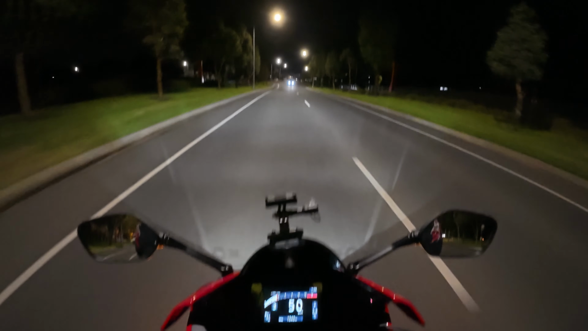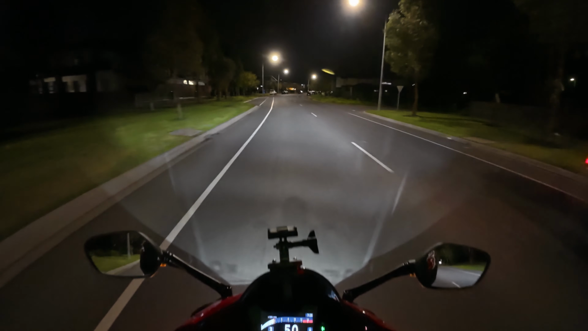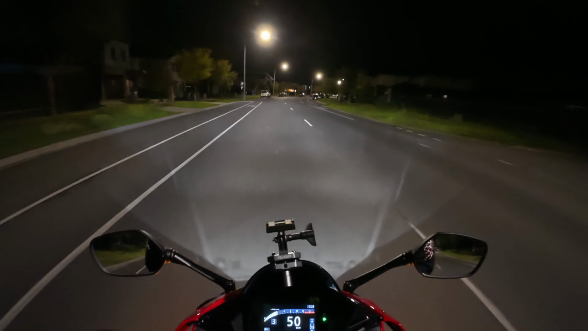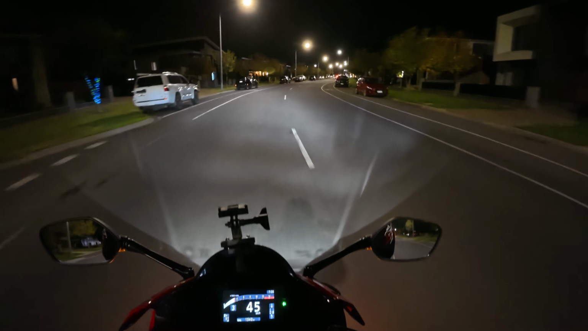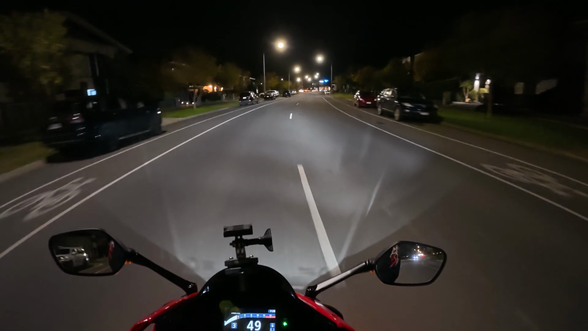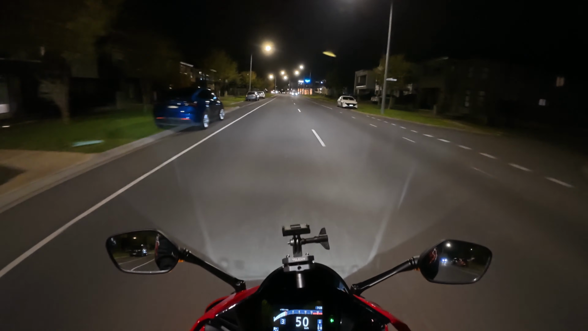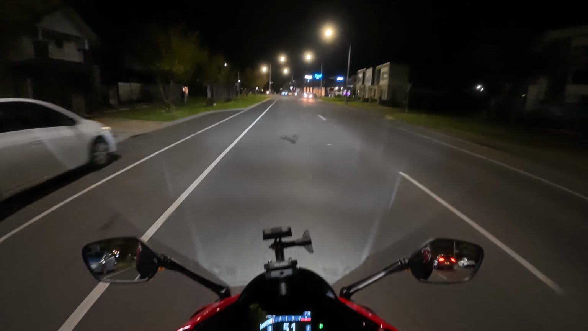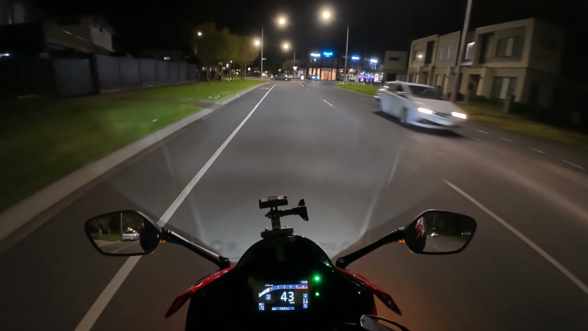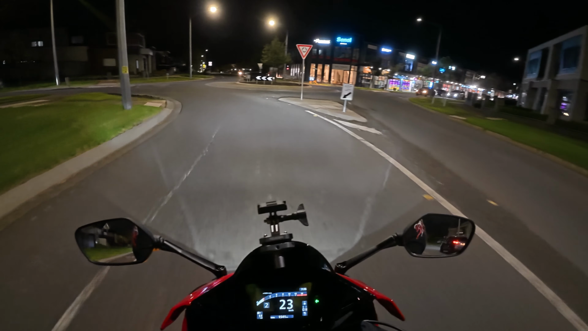Alright. It wasn't too bad riding at night, if it wasn't for the wind, and I've sort of gotten used to it now, so I think in time I should be fine. You know, keep practicing in those elements. But yeah, my main tip is keep your distance from cars.